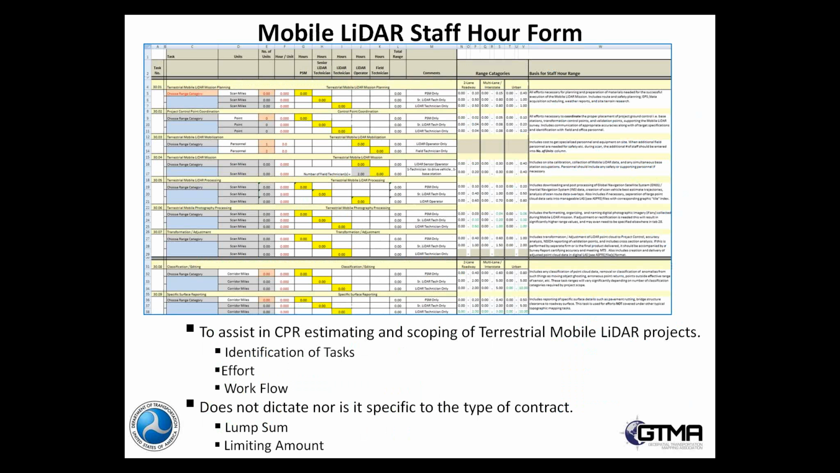Then we come to the staff hour form, and like I had mentioned before, we have a very involved estimating component that goes into almost any project that is done for the department.